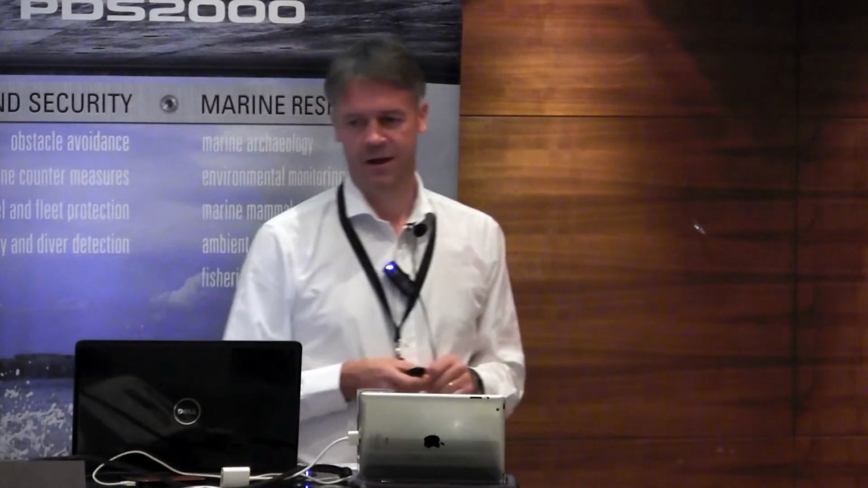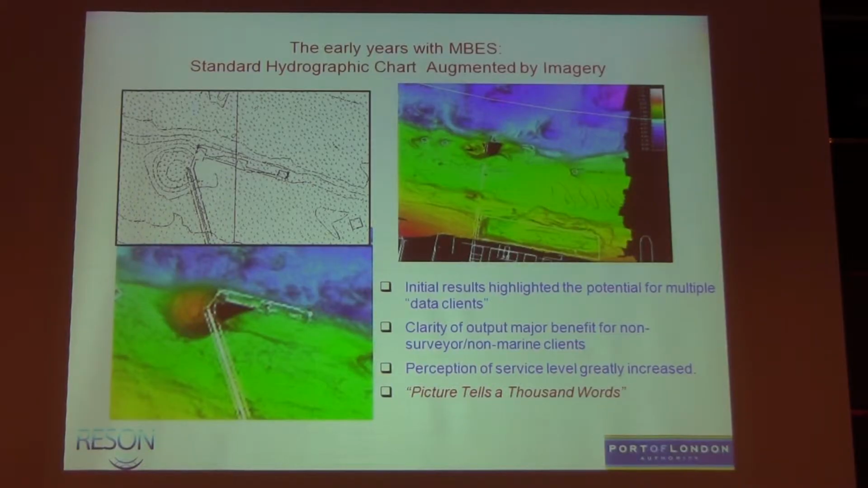So in the early years, when we started to use our 8101 and 8125, we had our standard bathy chart of a berth. It's in plan there. The clarity of the output we were getting, we'll see the same resolution on that screen, but in the image we see the same chart. There's a large spillage of material off a conveyor, off a load-in here. It really does help with the clarity of output, and one of the things I'd say is everyone thought we were absolutely fantastic technical geniuses when we started to show them a picture. People do like a picture.